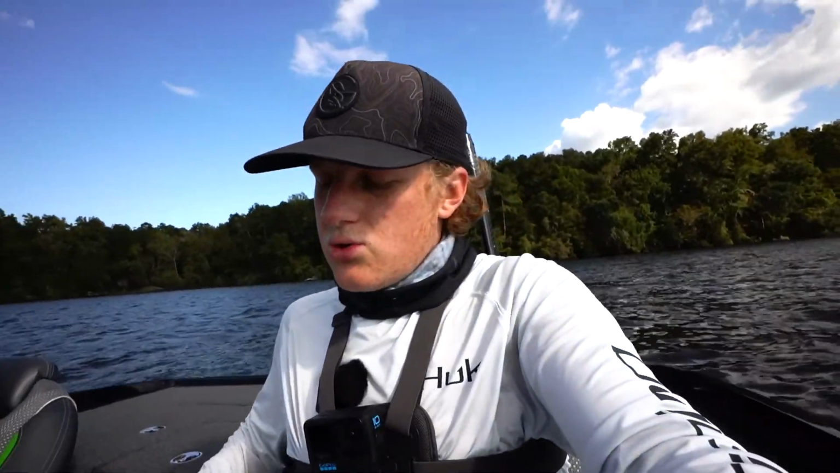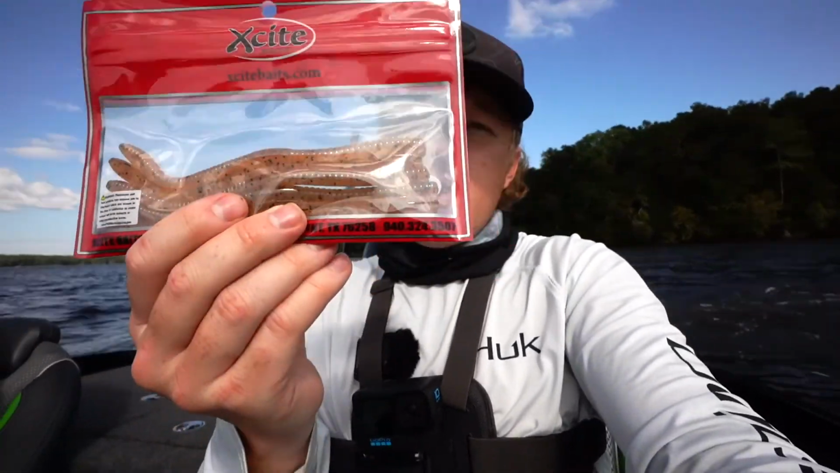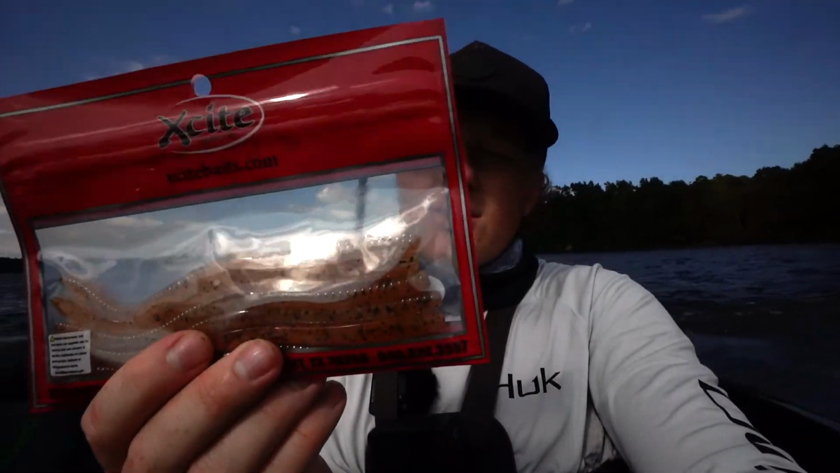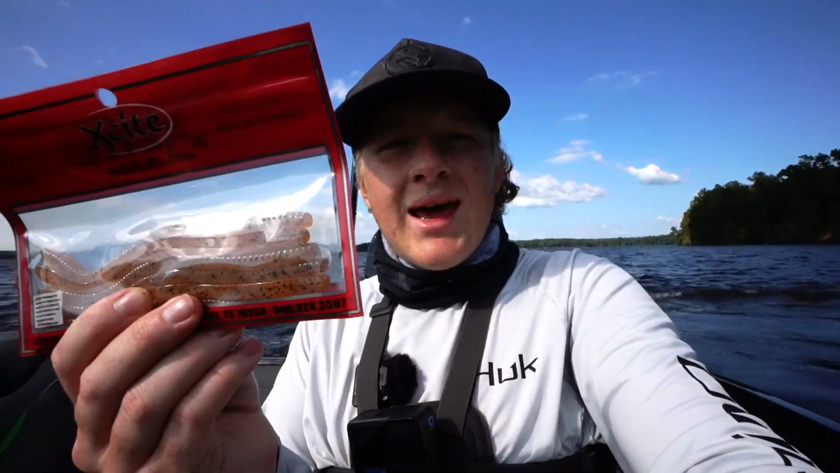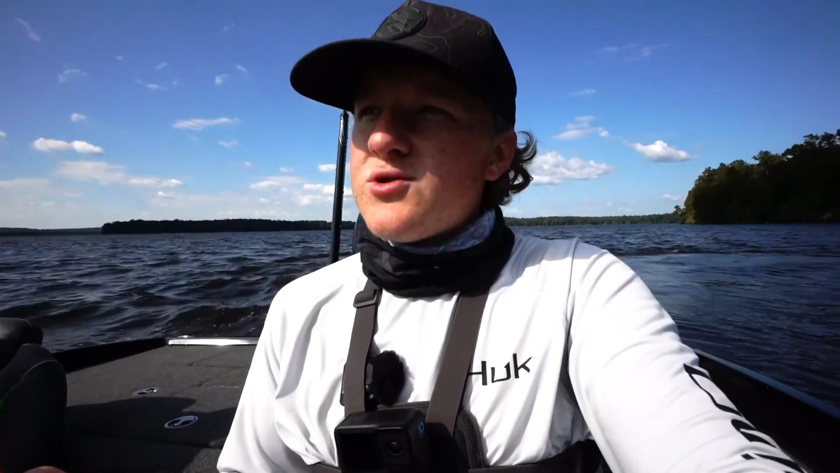Actually, I think I'm gonna use a bait out of here. Here's this bait made by Excite Baits. Nice little green pumpkin finesse worm, and that'll go really good on a drop shot, and that's what I'm throwing right now, a drop shot to catch these offshore fish.